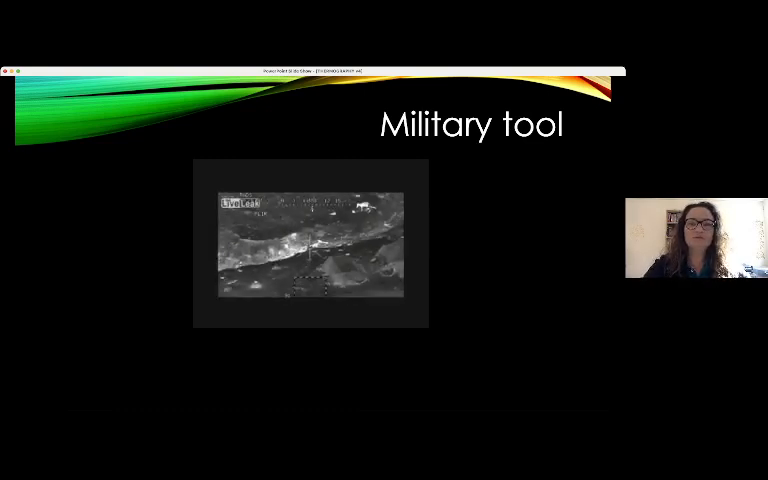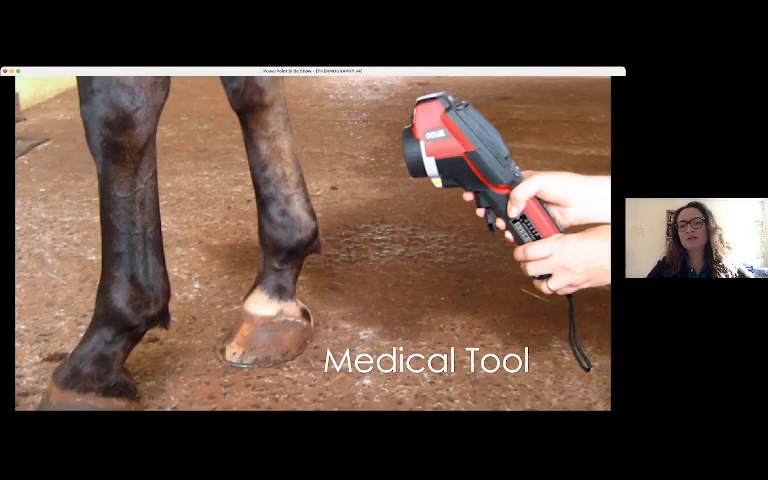Now, fortunately, we have this tool mainly for medical uses. It's very interesting in medical uses, in humans and in animals.